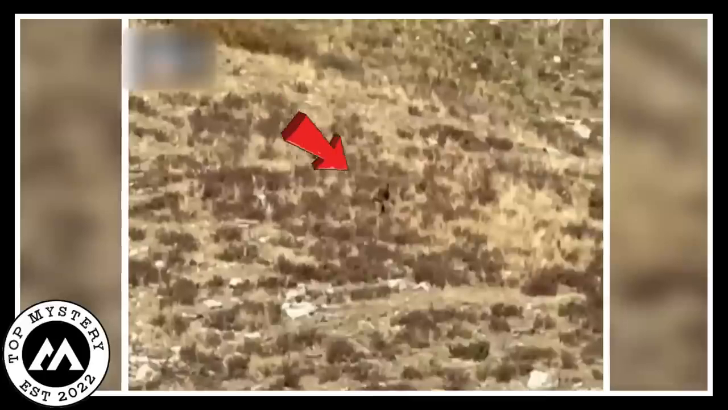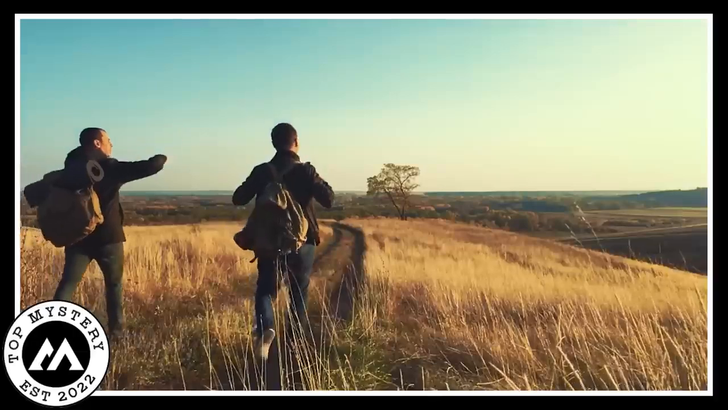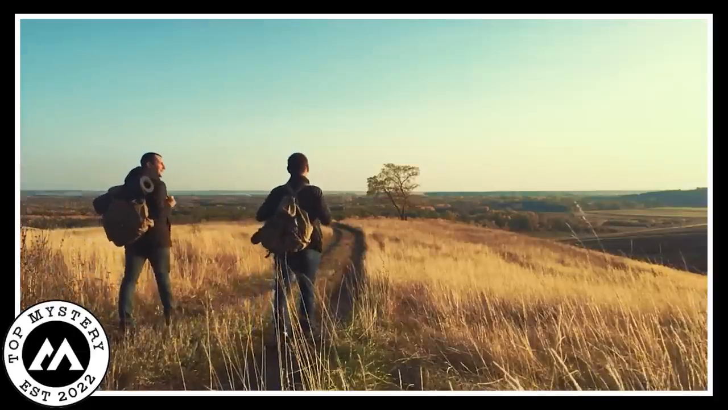The video they took didn't show the creature well. It was like a puzzle of blurry pictures and colors. Bigfoot, as people called it, seemed like a secret whispered by the wind. Some people in the mountains shared stories of seeing such things before.